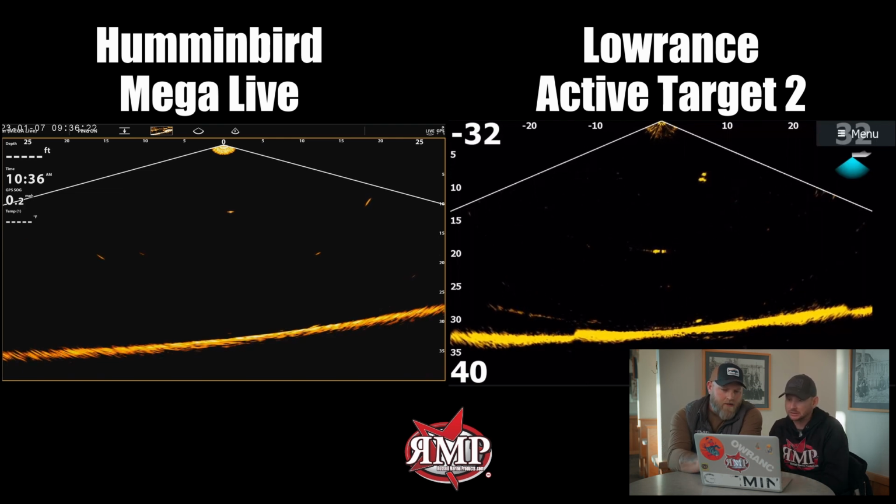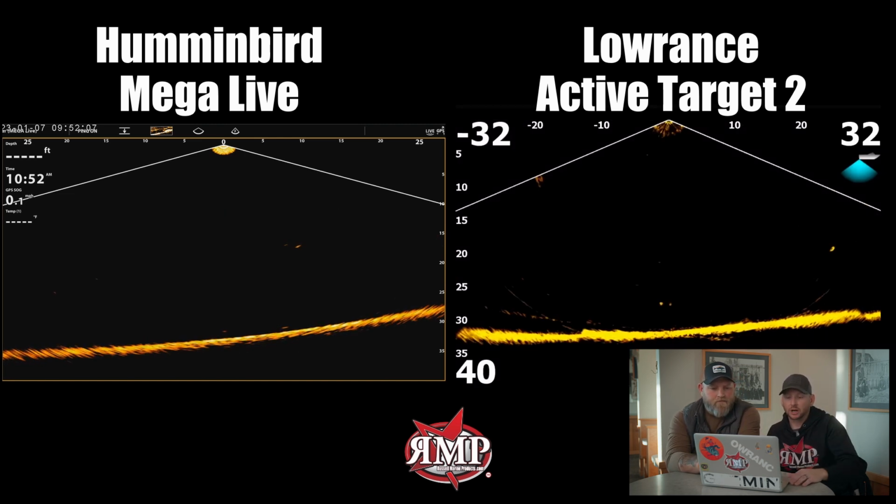In the direct comparison here, you can see the jigs moving on both halves of your screens right now. On the Active Target2, that jig, you do not lose it. It is bright, it is there. You absolutely can see where it is. Now, you can see it on the Megalive for sure, but it's that slight blinking. It was a little harder when we initially dropped through the ice to pick our lures up on the Megalive because of that constant in and out.